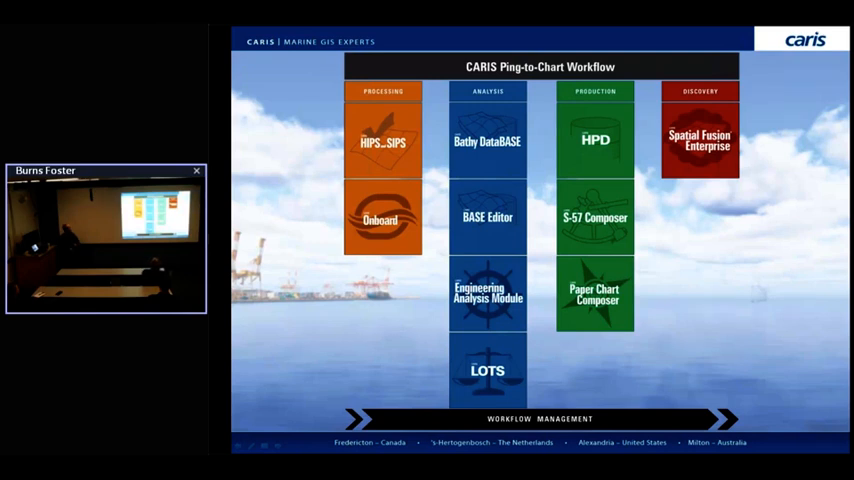In terms of our product line, one of our lines is the ping to chart workflow. We're the only provider that offers a single one-stop shop to get from raw sonar data out to a nautical chart through a series of software packages. On the processing side, you've got Hips and Sips and on board. That's kind of my domain. Then we have some mid-tier analysis tools with the Bathy database suite that includes base editor, engineering analysis, and law of the sea stuff. And then we have our chart production toolkit with HPD, hydrographic production database, and then S57 and paper chart composer. So that's kind of the background for why we're getting into stuff like variable resolution technology and why we're pushing the envelope.